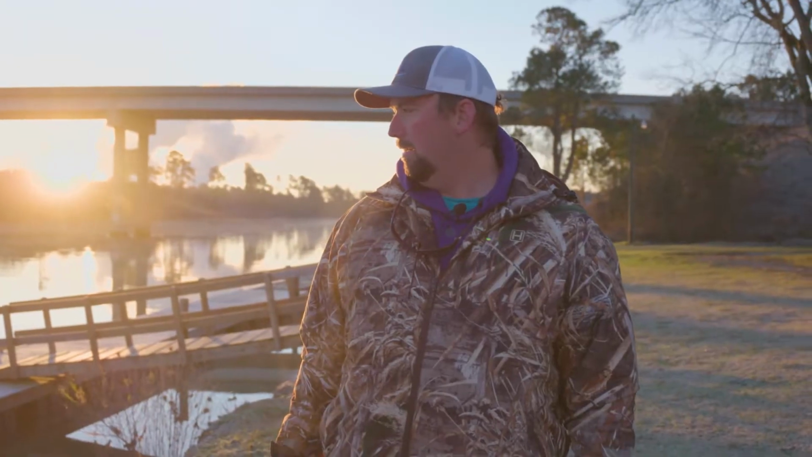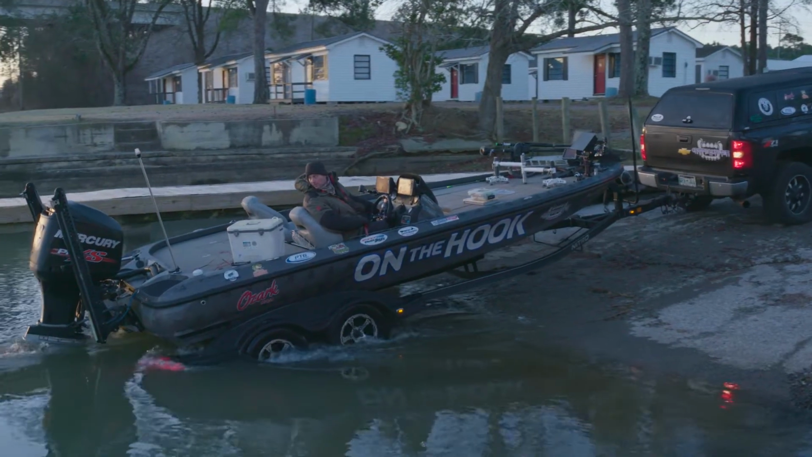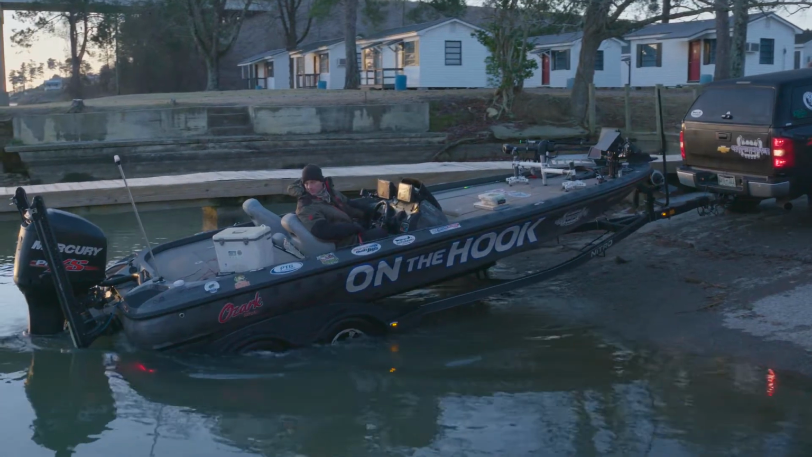I'm Matt Outlaw, and I'm a crappie fisherman. I've been doing this my whole life. My father's Whitey Outlaw, and he's pretty well known in the crappie world. He's had me in a boat before I could walk. So I've been doing this forever.